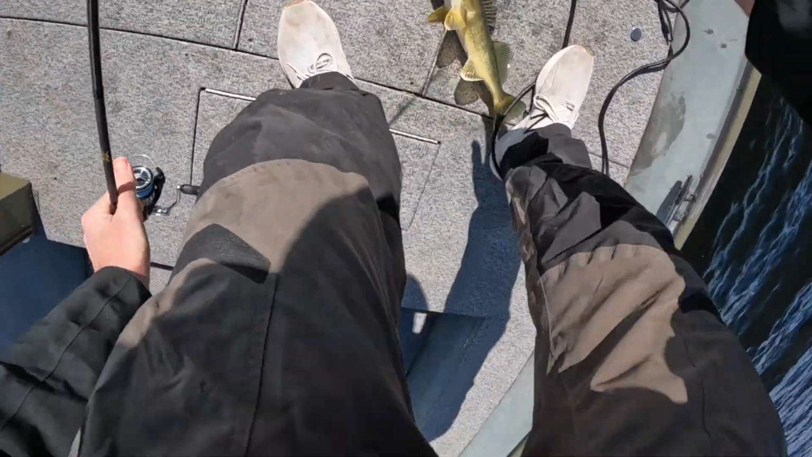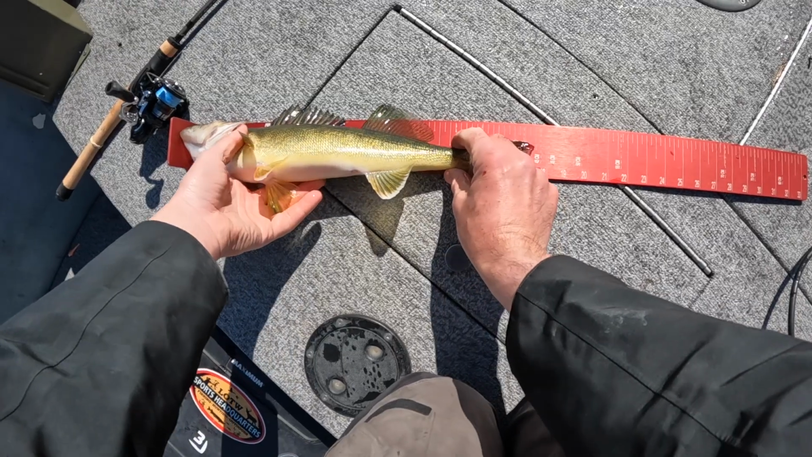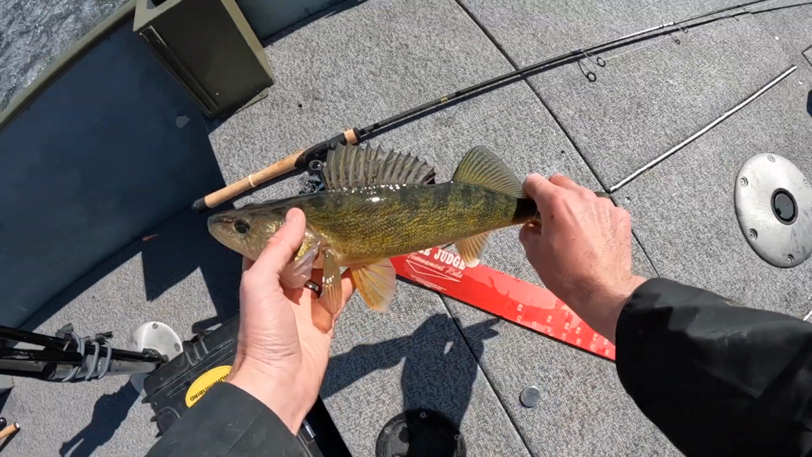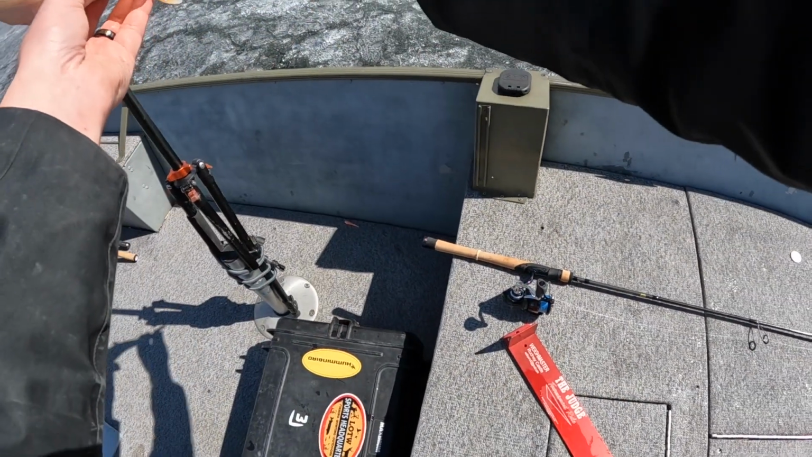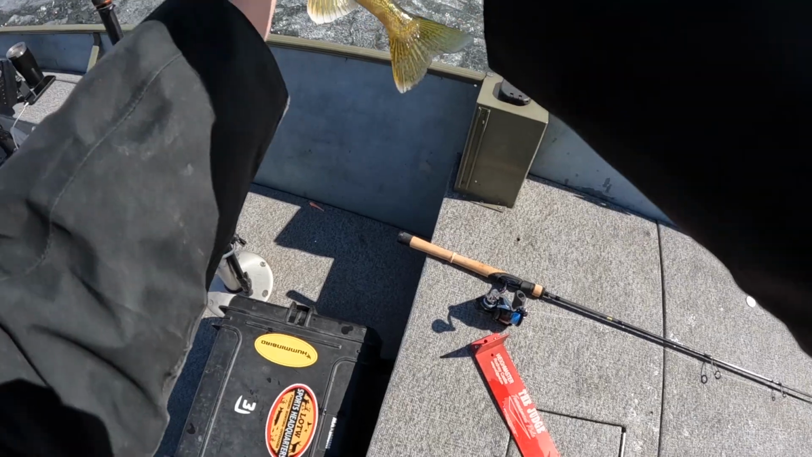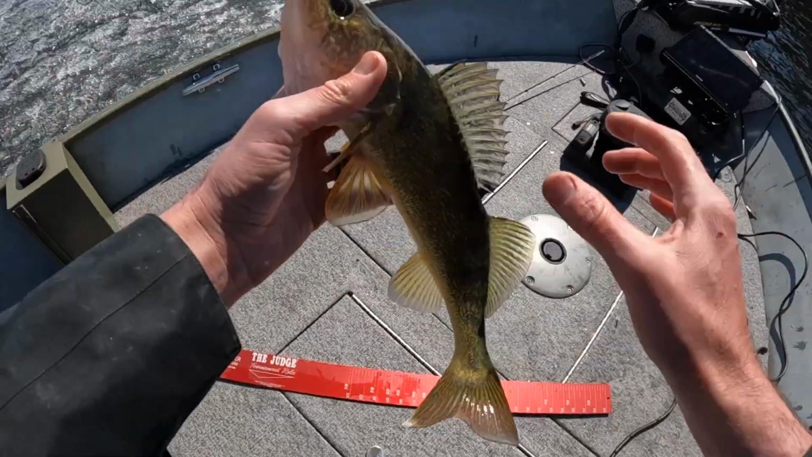Uh-oh. Uh-oh. Yeah, see? 17¼ inches. I just caught it in 60 feet. Now I got to throw it back. He doesn't look bad, like his eyes aren't bulged. That mouth isn't bulged. Let's see here.